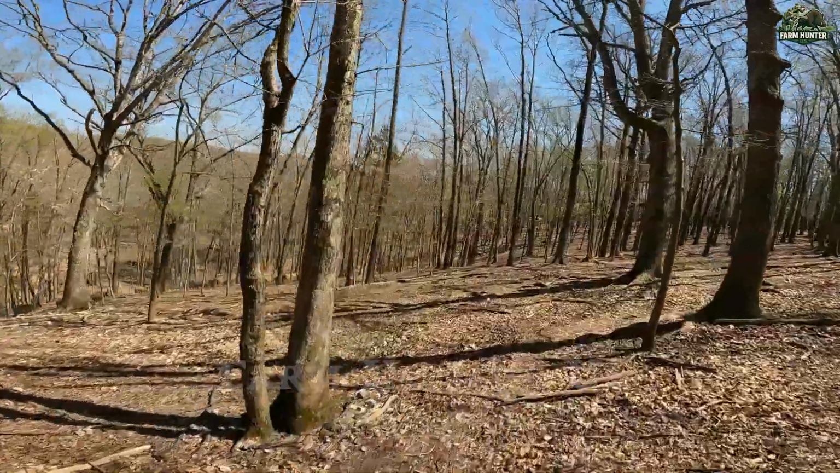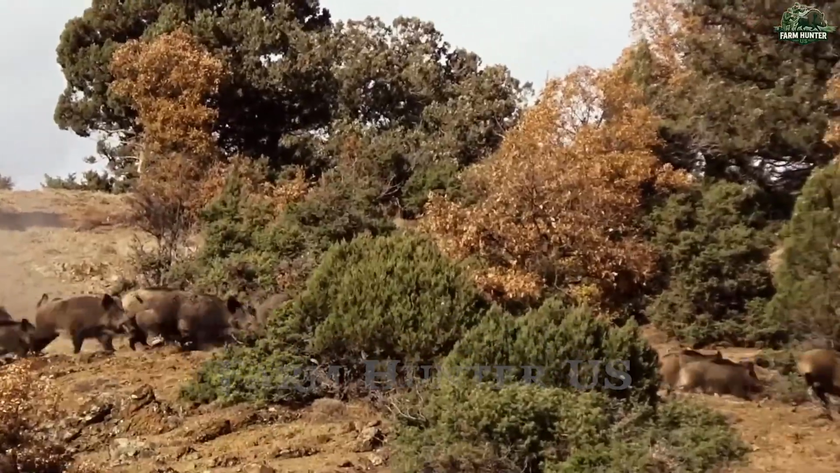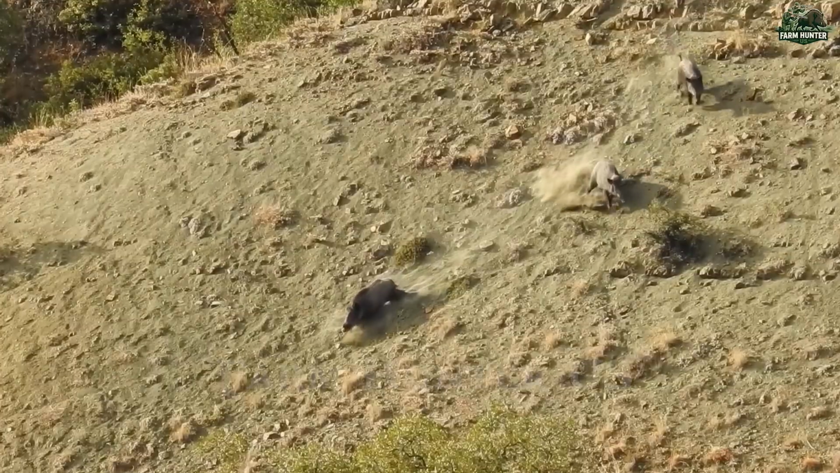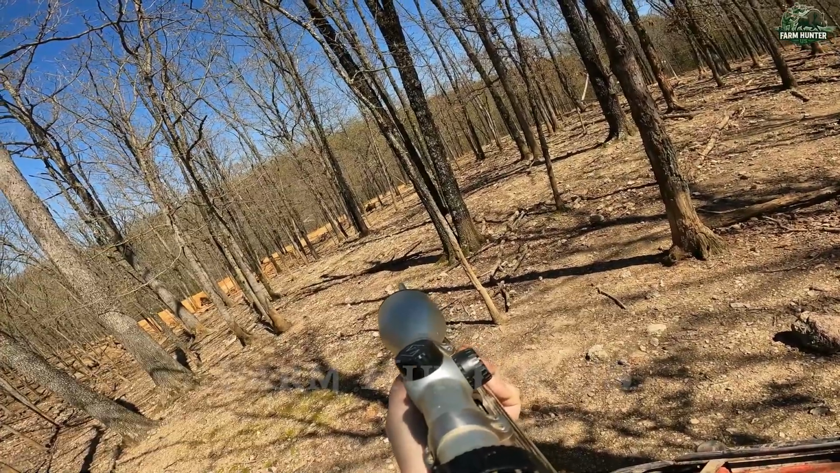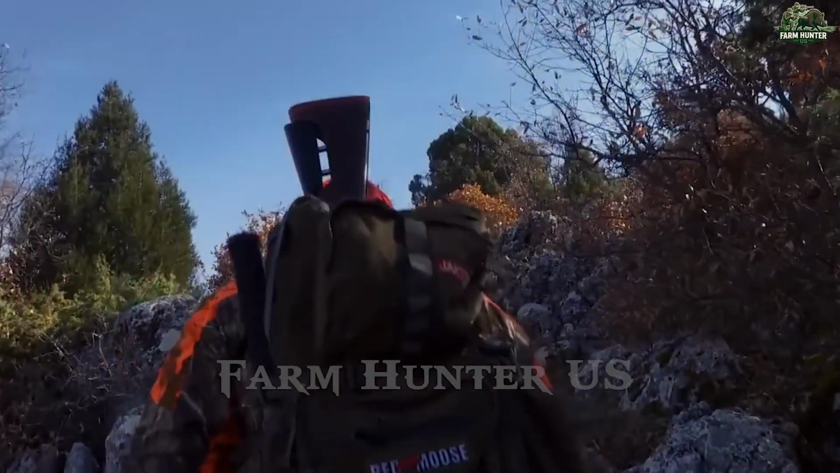As we moved out of the heavy cover and onto a nearby hilltop, the terrain opened up, giving us better sight lines. From this height, I spotted a massive alpha boar charging across the slope. I steadied my breath, adjusted for wind, and pulled the trigger. One clean hit dropped the beast in its tracks. The team quickly spread out, tracking nearby trails and covering possible escape routes.